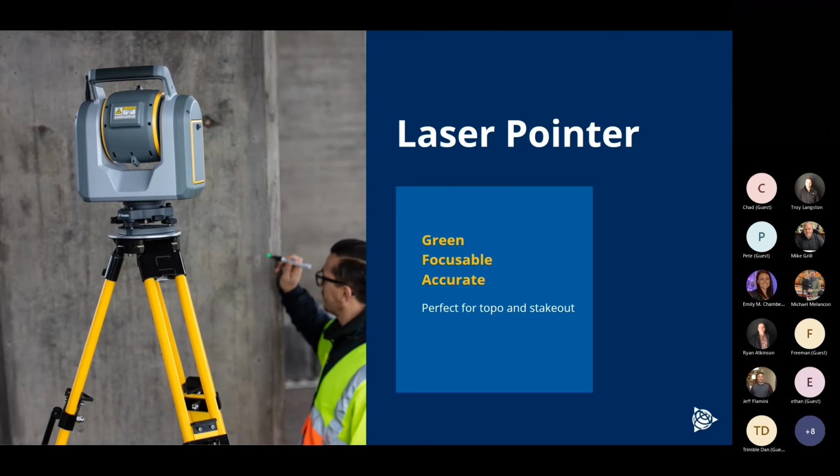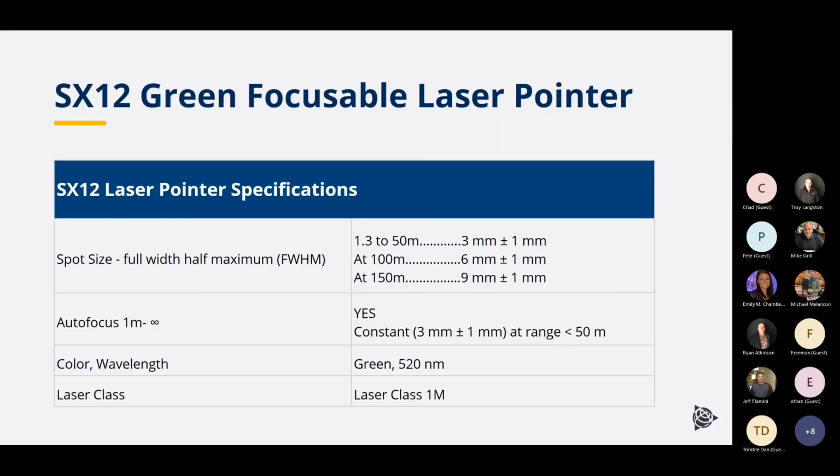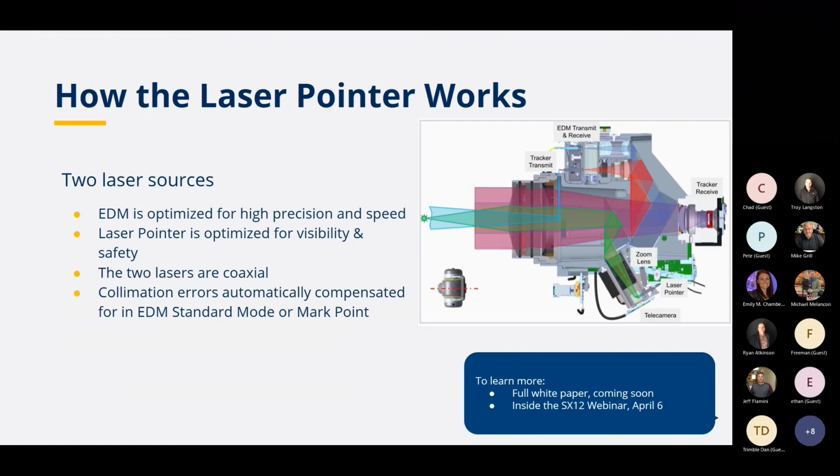The laser pointer is another big improvement in the solution that's unique to the Trimble SX12. This provides a green focusable laser pointer. The spot size up to about 50 meters is 3 millimeter spot size. So this is helpful if you're doing some kind of layout or where you need to mark, take off for an area.